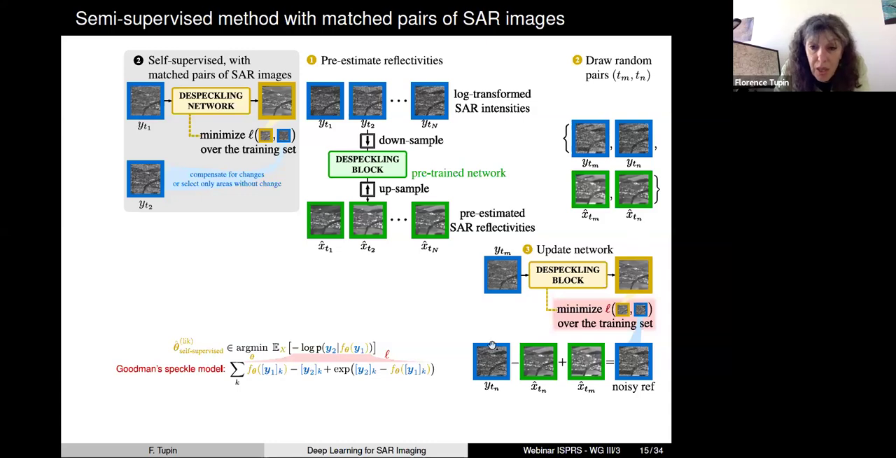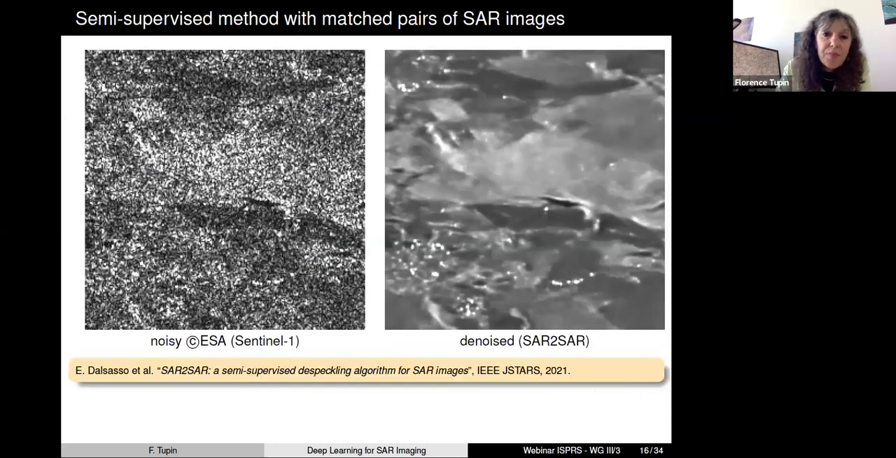So if we have a second date, we first subtract, because we are working in the logarithm domain, the coarsely estimated reflectivity, and then inject again the reflectivity similar to the input one. In this way, we can have a good supervision of the network, because we have compensated for the different changes that we may have on the scene.